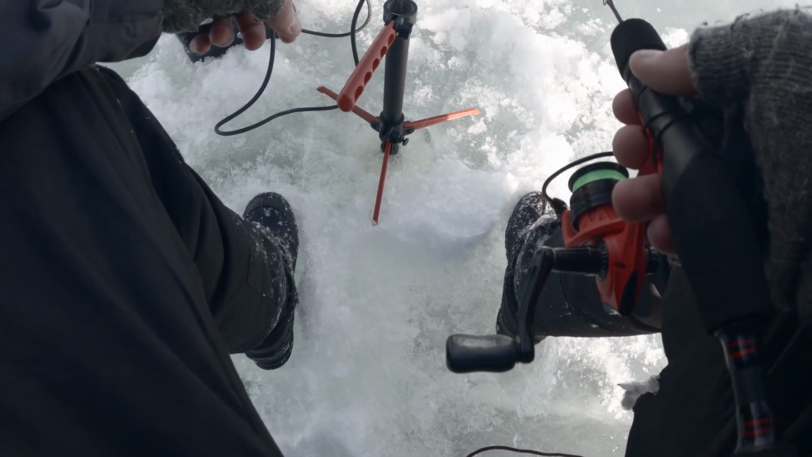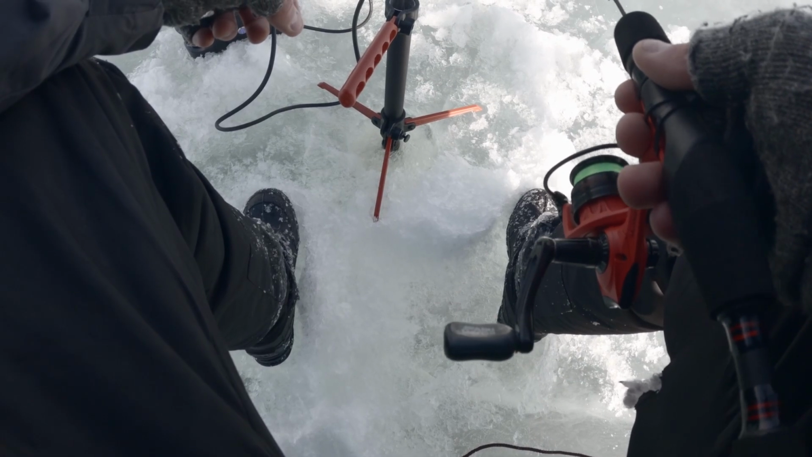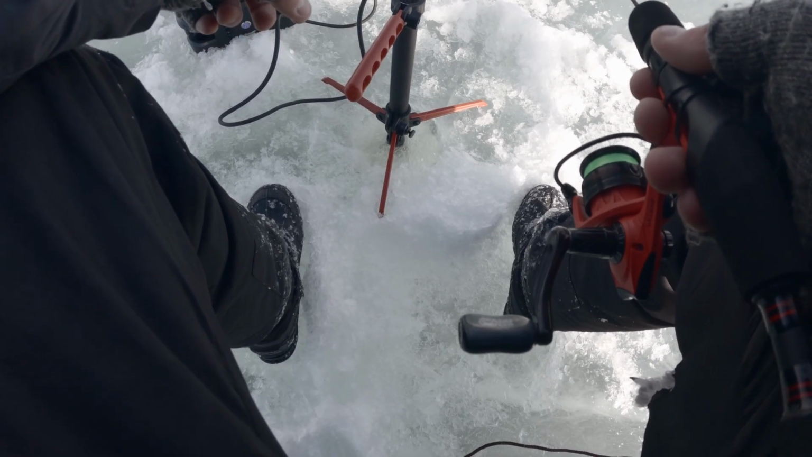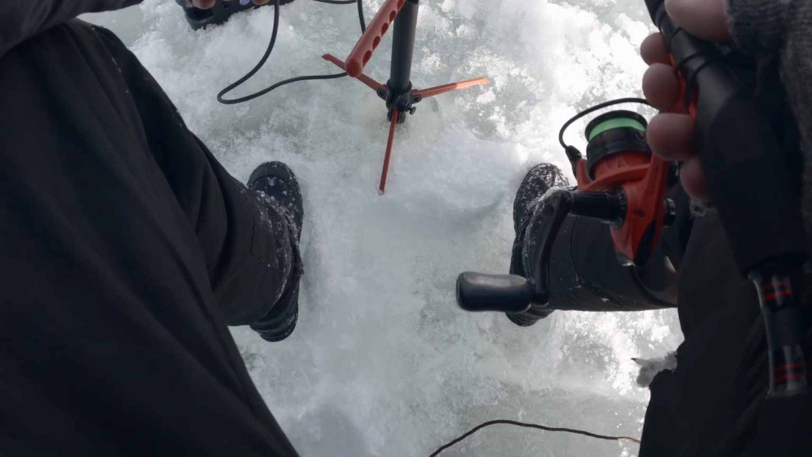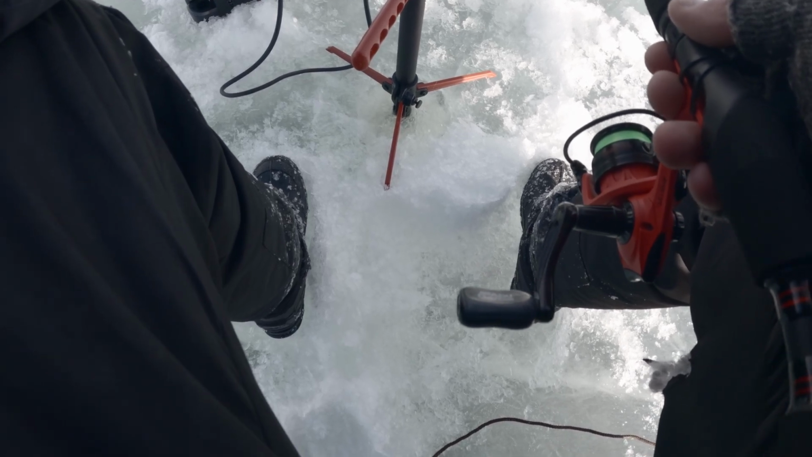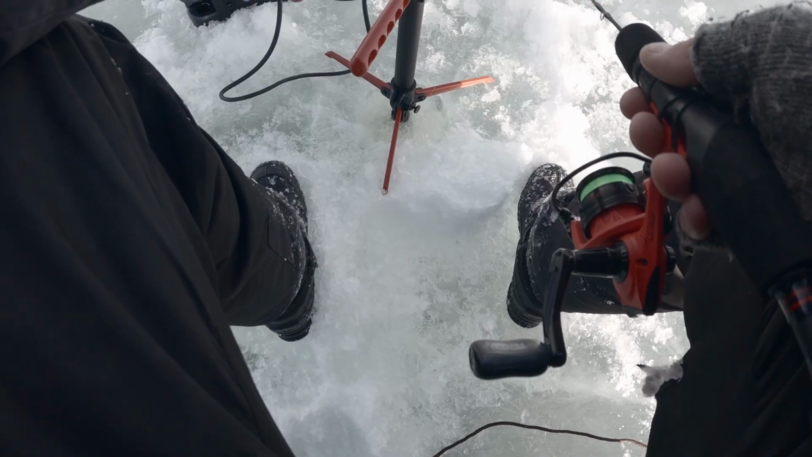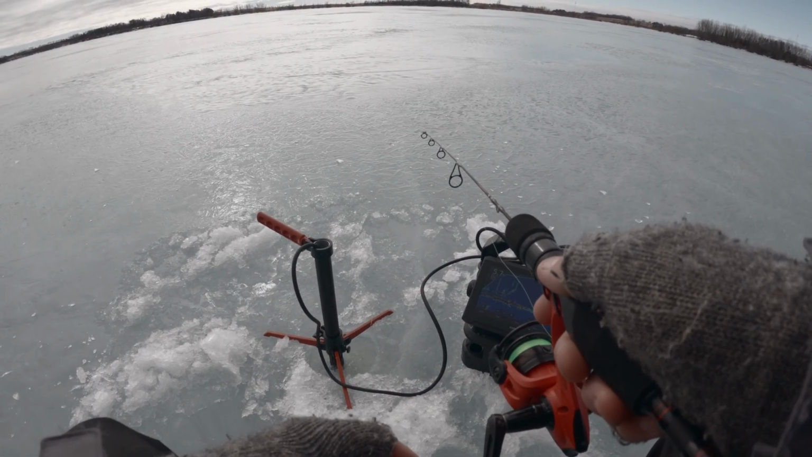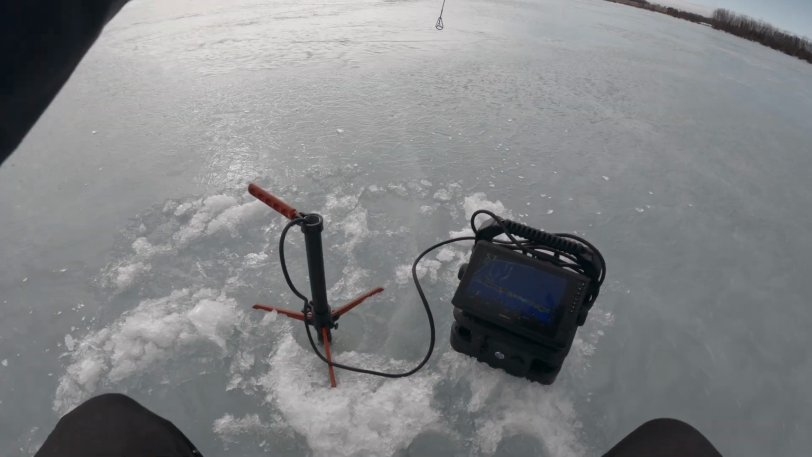Saw a whole school of fish earlier, but lost track of it, and then moved to some shallower water, and we found some fish, I guess. See if I can get him to bite. We got some fish on us finally. Holy smokes, that looks big.